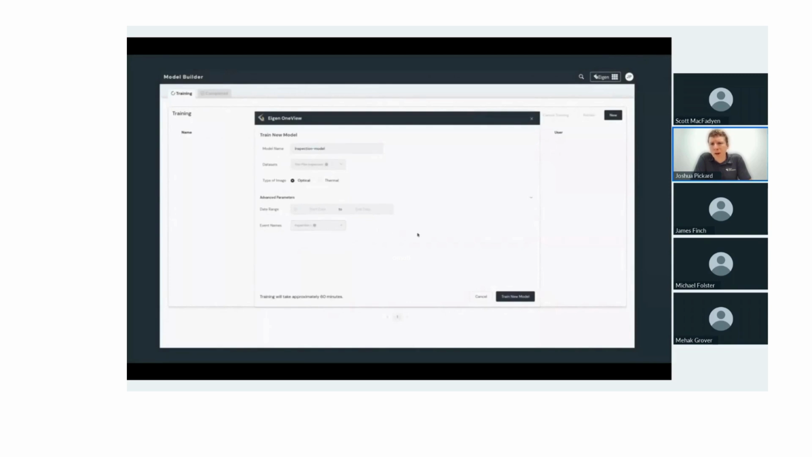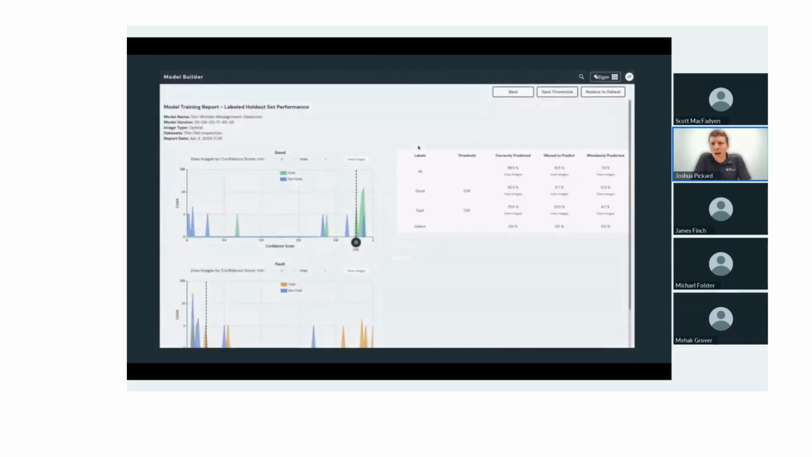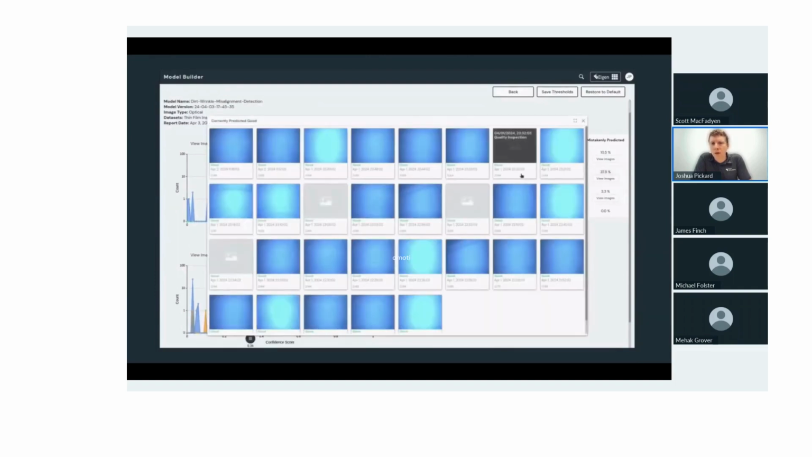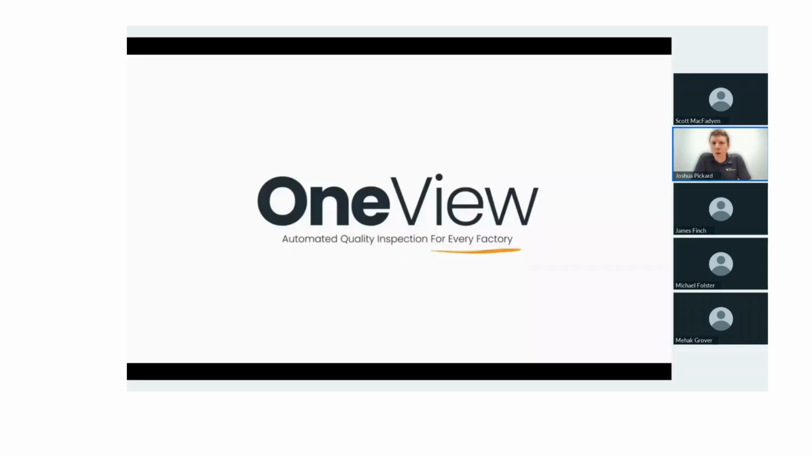With labeled data, we can jump to Model Builder. This allows us to build out these AI models from all of that labeled data. We can train different types of models. We can review training reports in order to understand what the performance expectations are. And these are all configurable by the user to adjust the thresholds to configure their throughput according to the application.